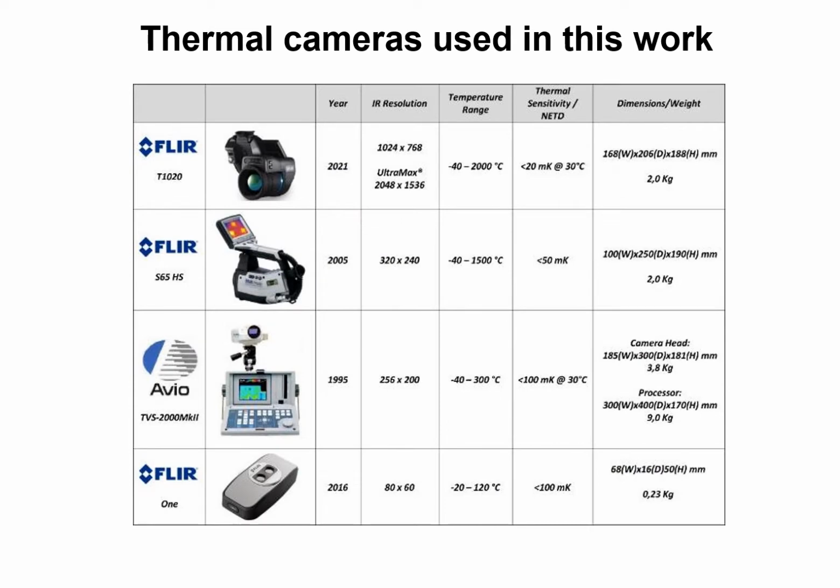In this slide, we show the thermal imaging cameras used in this work. They can be considered representative of different generations of devices. The Avio thermal imaging camera from 1995 is characterized by rather low resolution and thermal sensitivity for the current possibility.